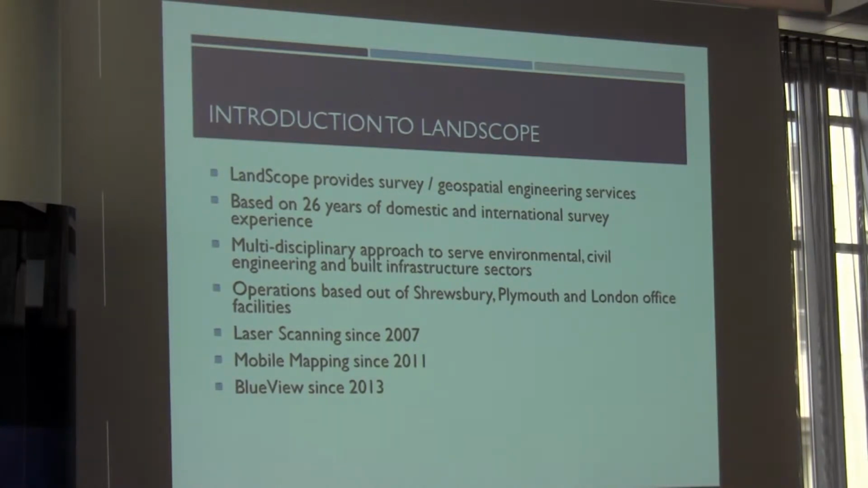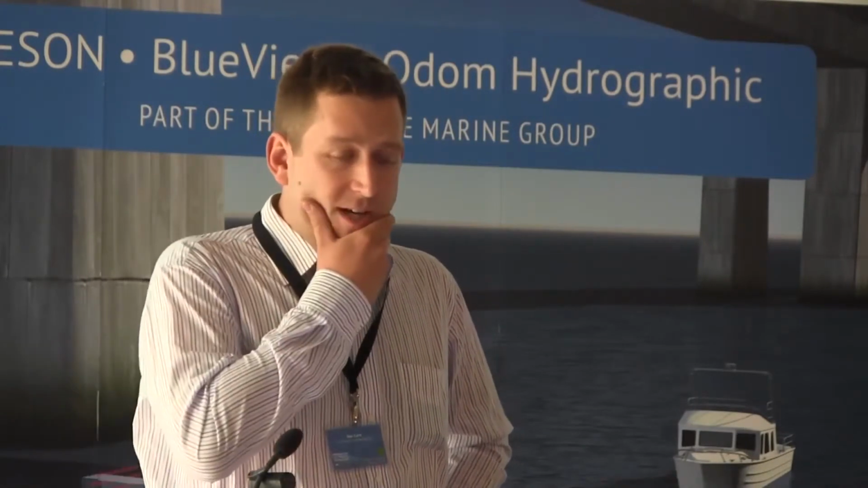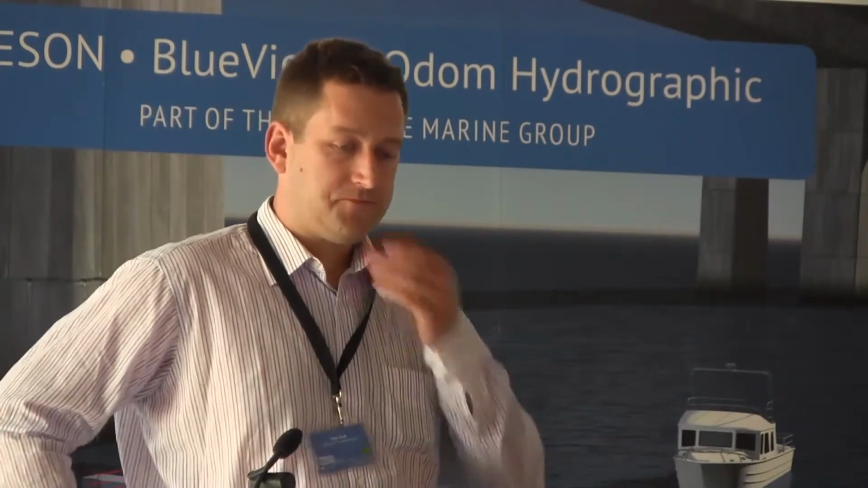And we've also done a bit of bathymetric work. That was based on our managing director's experience in the past. He likes to, every now and again, get on a little rib, potter out with a little dual frequency system, just getting some data on rivers and small lakes, things like that. Just likes to keep his hand in, really. And then we have our three primary bases: our head office in Shrewsbury, in Shropshire, and we also have Plymouth and London offices as well.